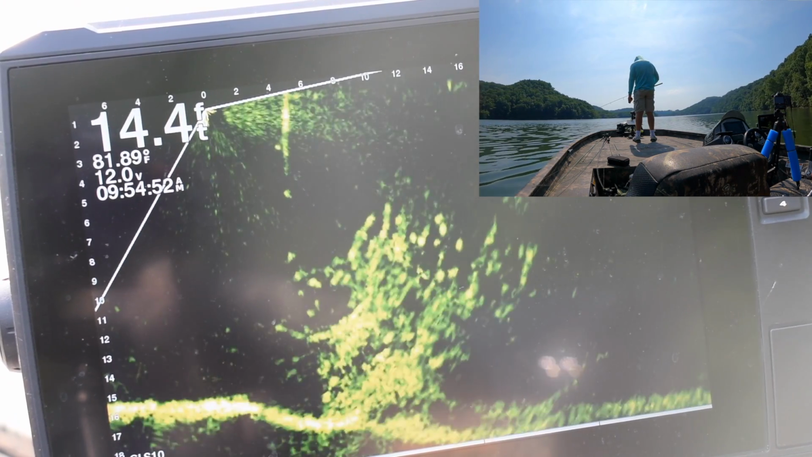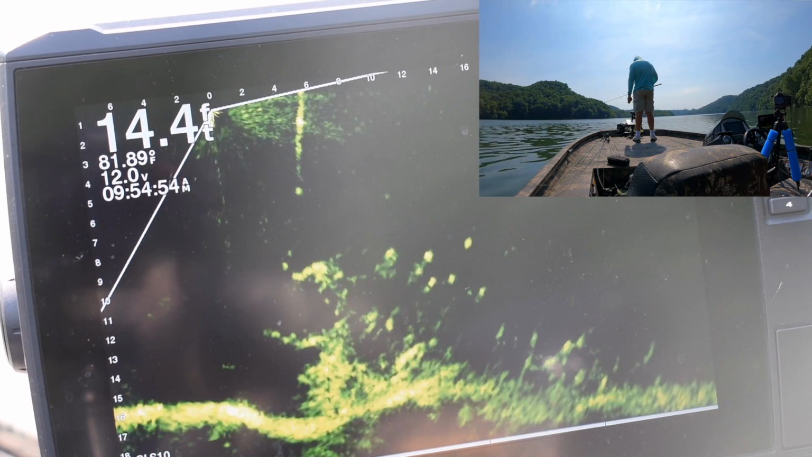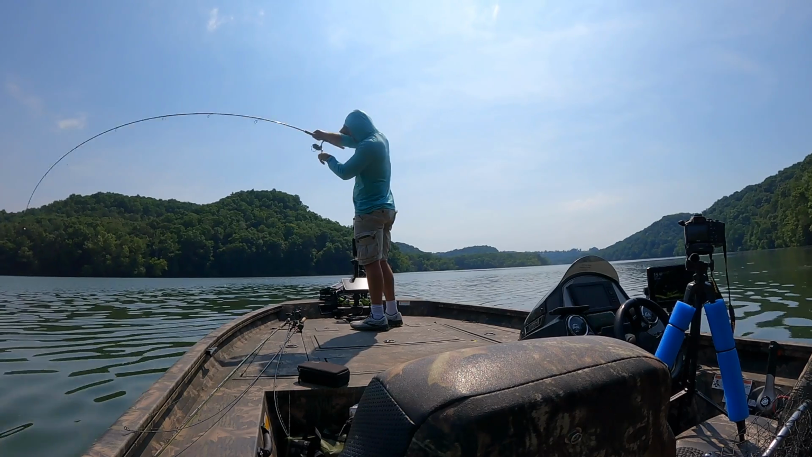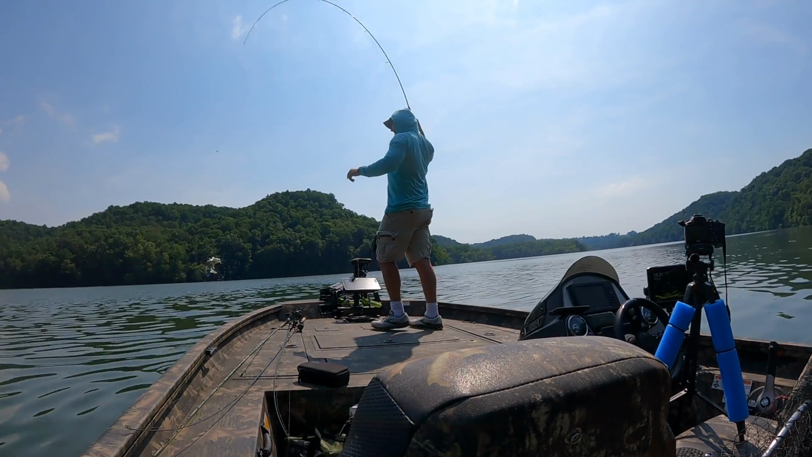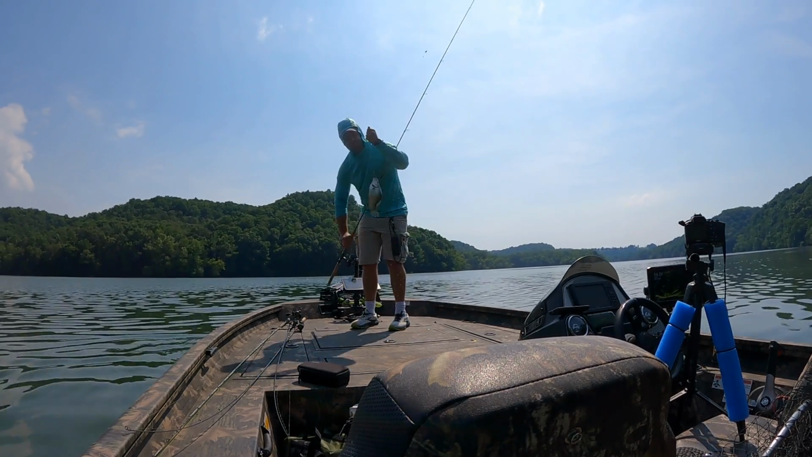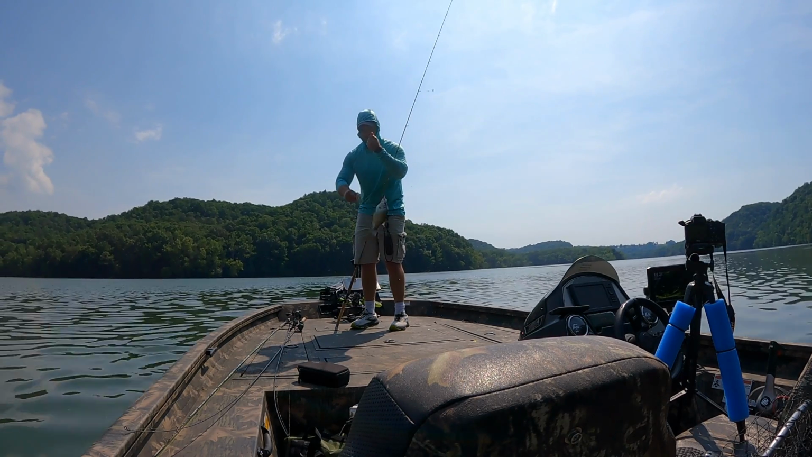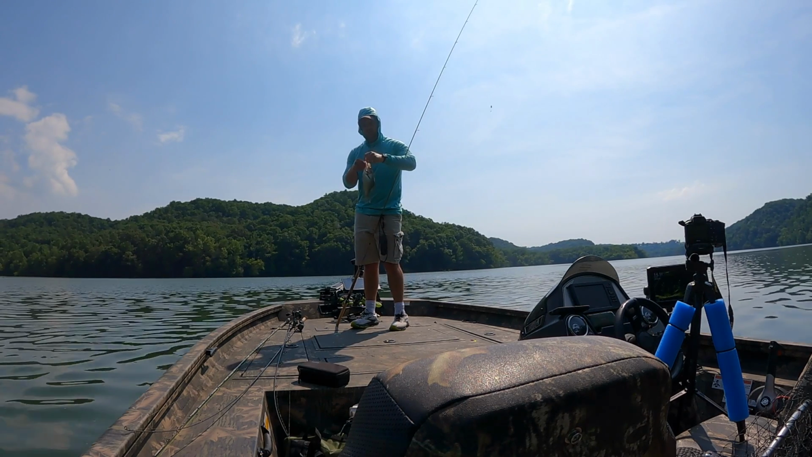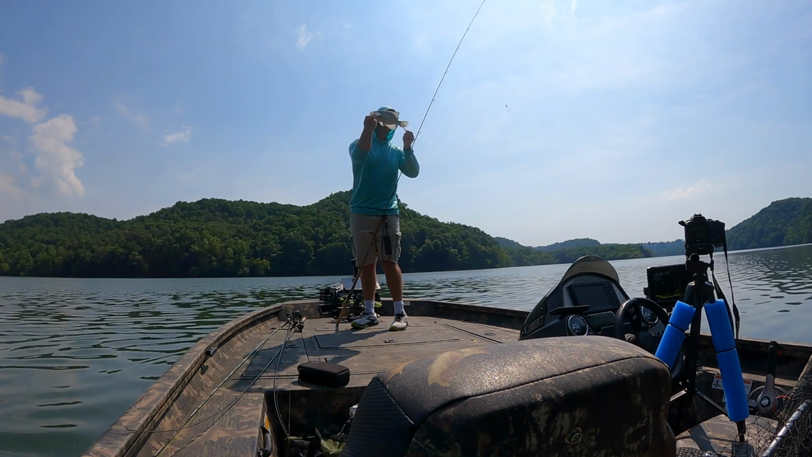Just messing with those little ones here. Here he comes. Yeah, right there. Just popped him out there, but here I'm going to explain in this next clip how I'm locating these fish. So I kind of explained it that day, and I'll get back into it here after this clip.